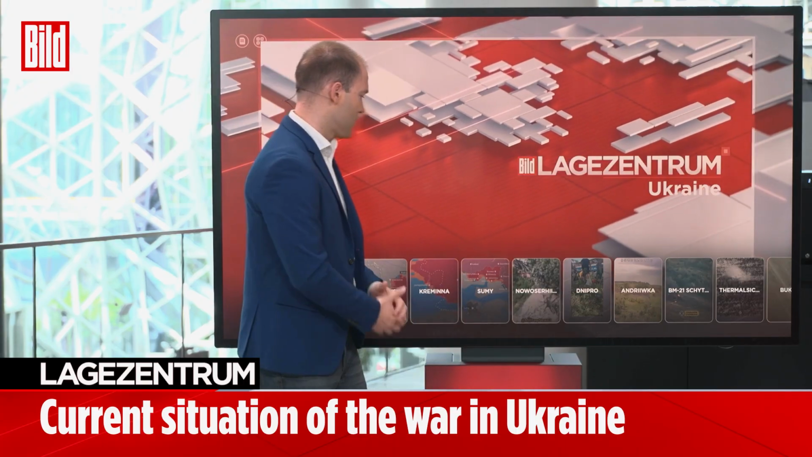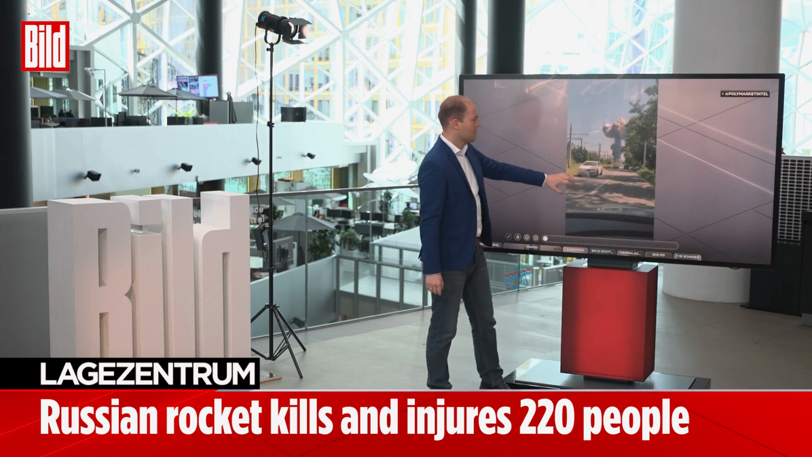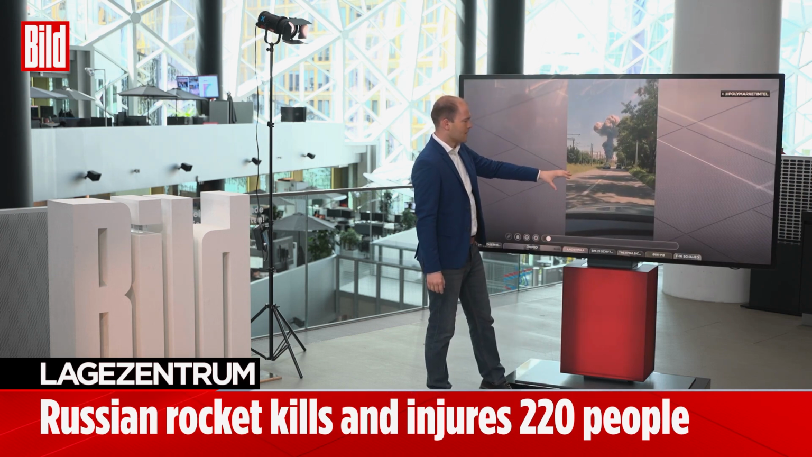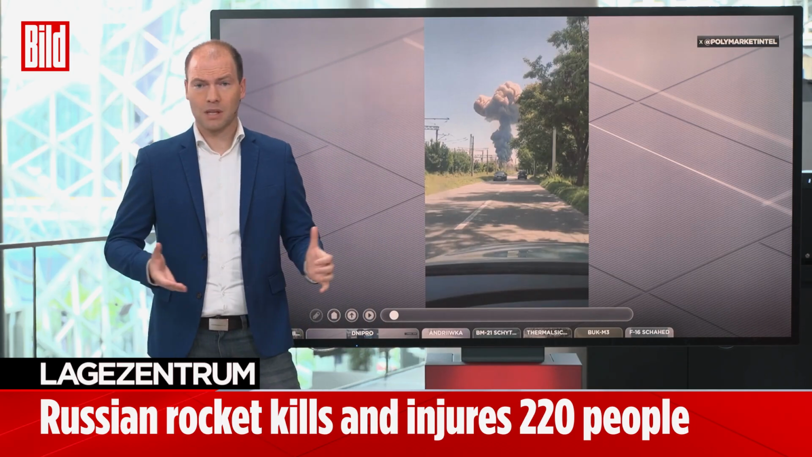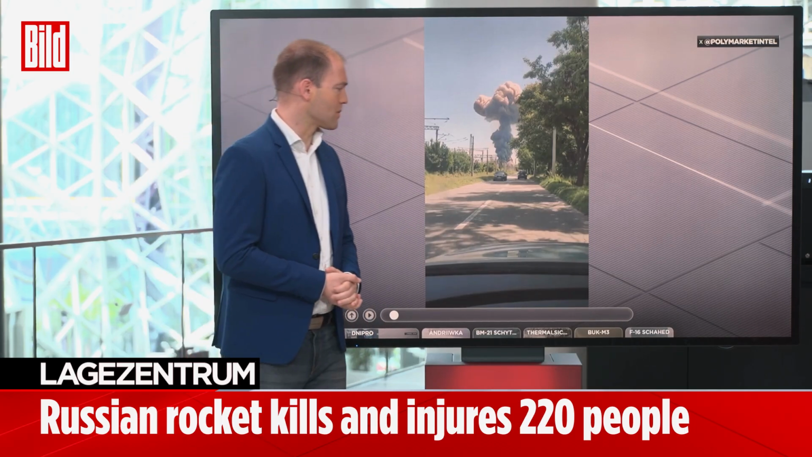And we start with disturbing images of the massive Russian missile attack on the Ukrainian metropolis of Dnipro. Yesterday, 17 dead, more than 200 injured. That's the outcome, the result of the Russian terror attack, as we'll see shortly. It primarily targeted civilians. We're looking at the footage and first see a car that was nearby when one of the ballistic missiles, specifically Iskander-M missiles, medium-range ballistic weapons, struck the area that were deployed here.